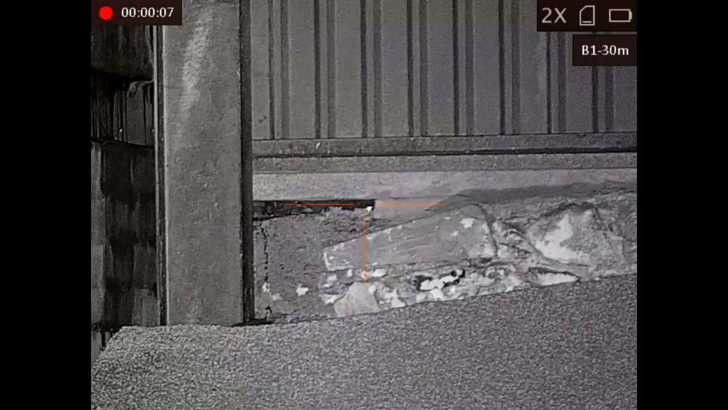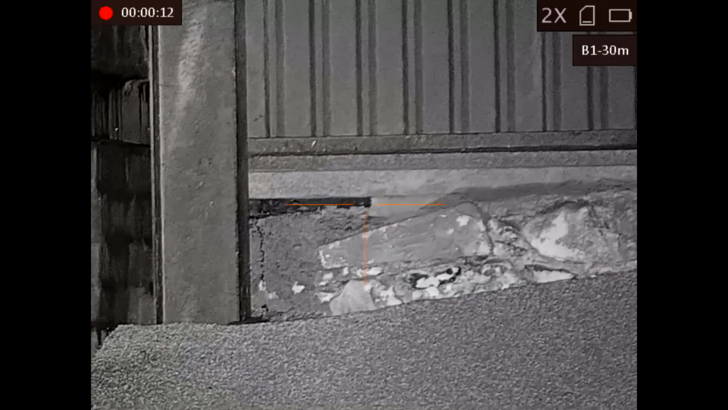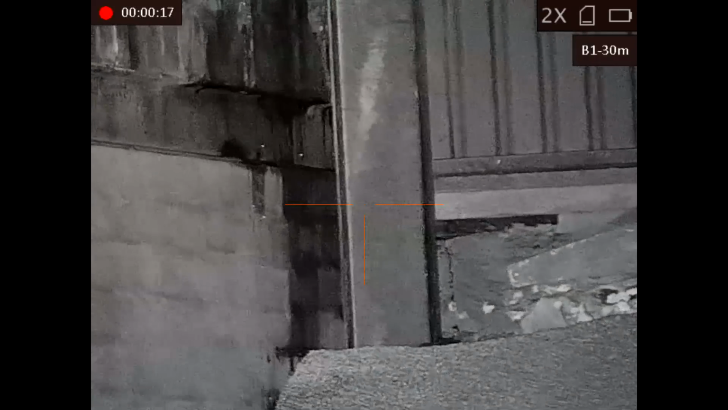Then this last one was probably very, very small. I could just see its eye, and I definitely overestimated the holdover here because I see the pellet strike the stonework in the background. There we have middle of the screen.